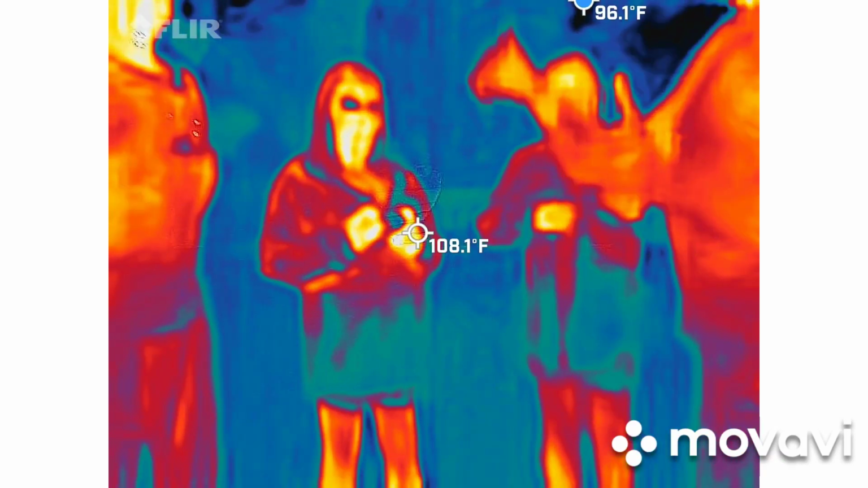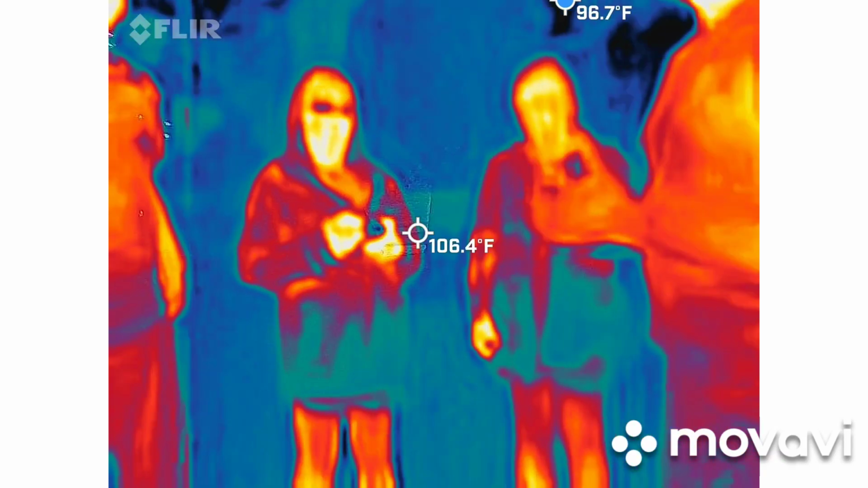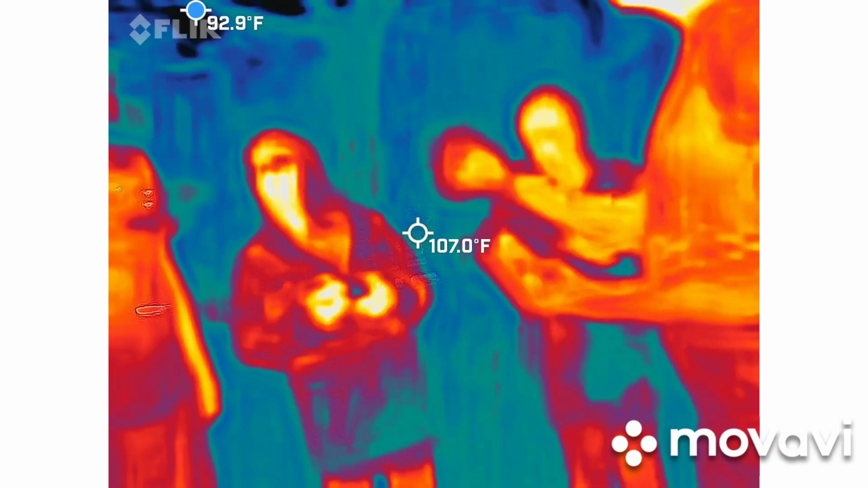You'll get orbs. I've seen things that look like little lightning cracks that shouldn't have been there. Bugs you'll be able to see very clearly because they're going to zip right by them. Right. But again, anything that's in the darkness.